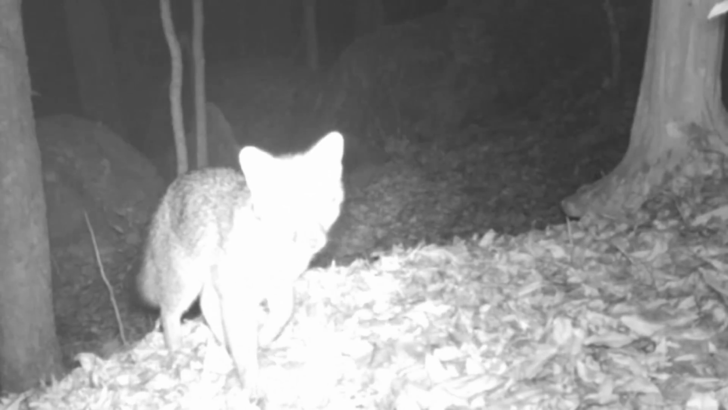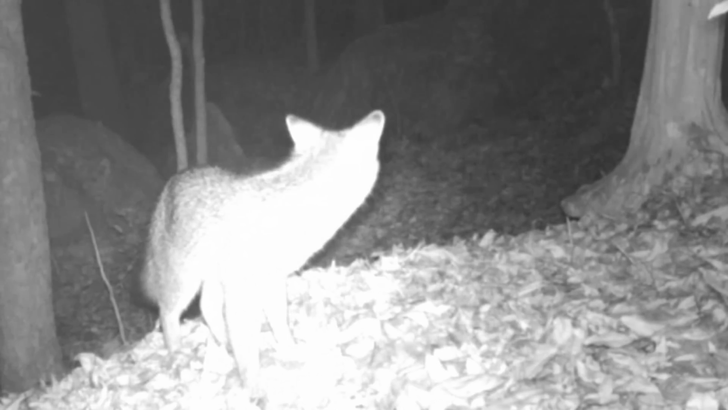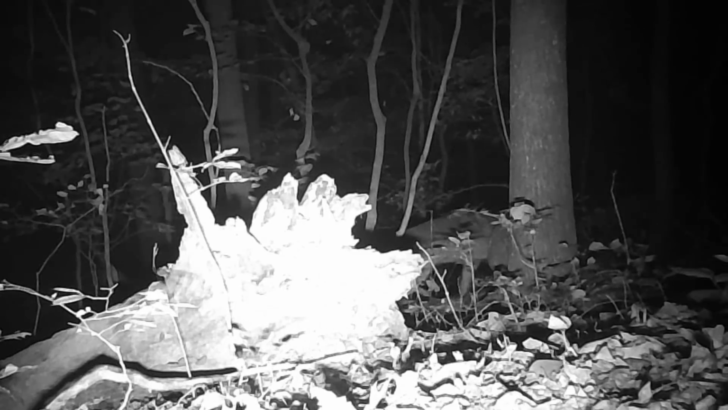And there's a fox at the little log stump, coming right in front of the camera. There he is again, checking out the camera like it's going to move or something. But they got things to do too.